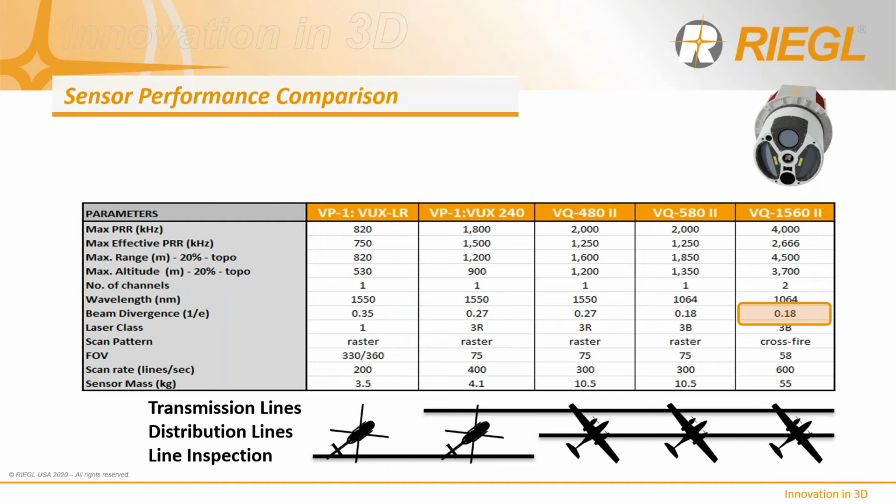Finally, as sensor performance increases, the susceptibility of sensors to false returns from atmospheric or other effects increases. RIEGL has developed a solution to actively suppress these false positives during collection, or they can also be removed during the post-processing effort using spatial filtering methods.